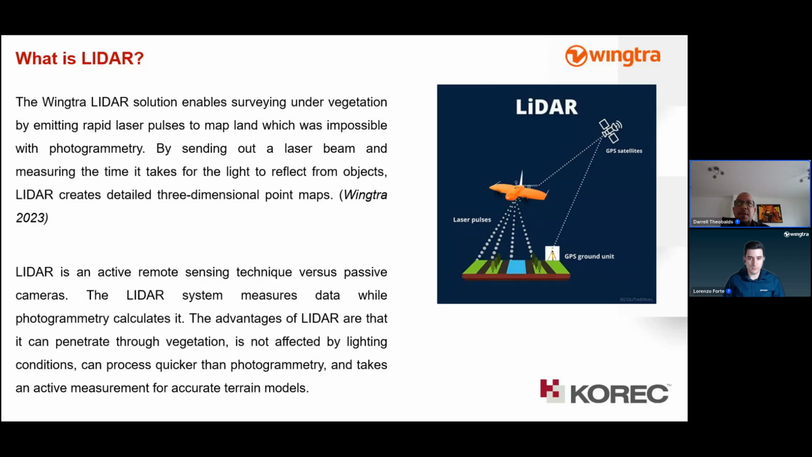By sending out laser beams and measuring the time it takes for the light to reflect from the object, Lidar creates detailed three-dimensional maps. So Lidar is an active remote sensing system. It sends the energy out to your various objects, reflecting from them, and reads and takes the measurements. Whereas photogrammetry is a passive system, where it relies on the reflection of daylight off objects and that light reflecting back into the lens.